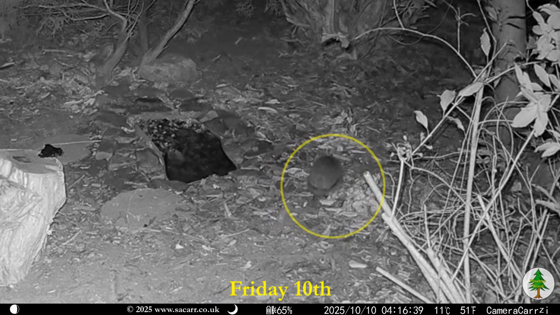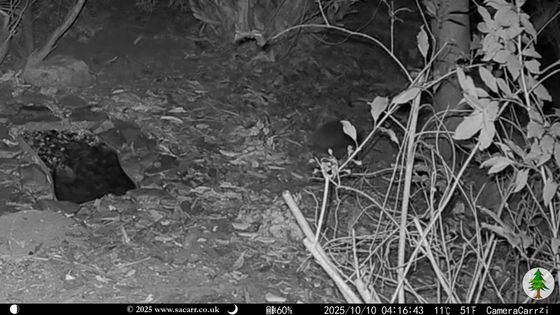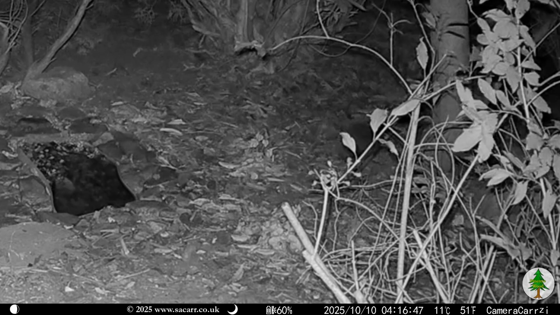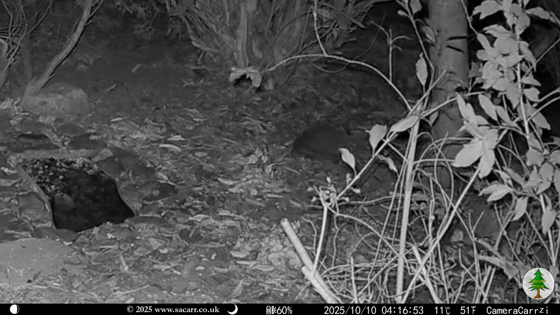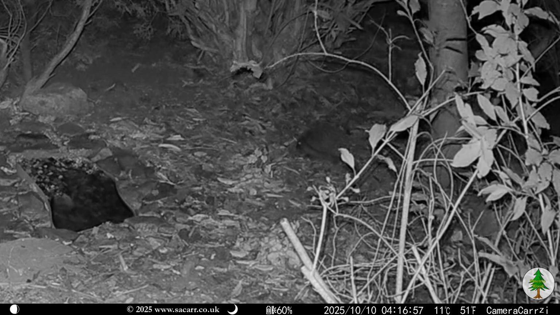Not long after 4 AM on the 10th, the camera caught a hedgehog in the wood. I don't know if hedgehogs are territorial and it's the same hedgehog I've seen before, or whether there are multiple hedgehogs that visit. They aren't regular visitors to the wood, with the camera catching perhaps one a week on average.